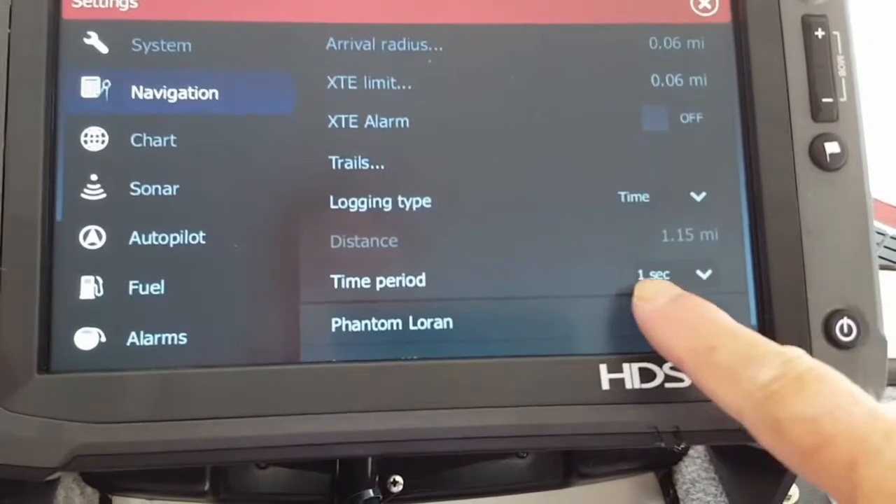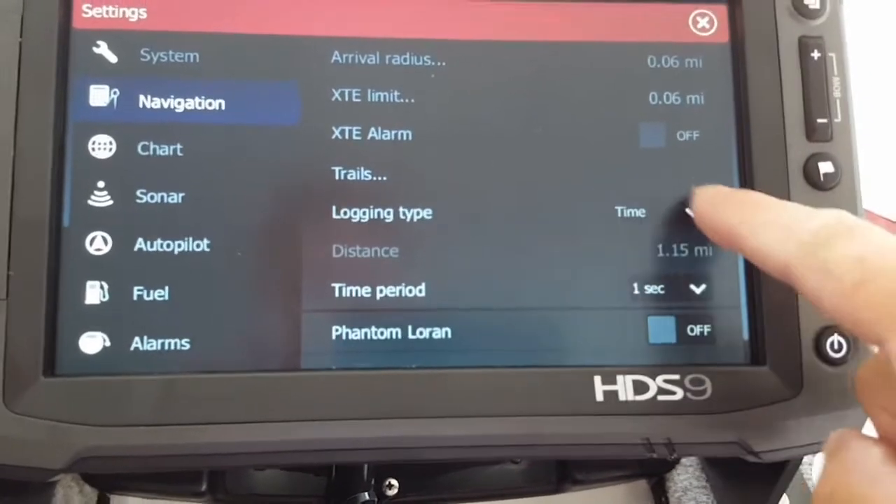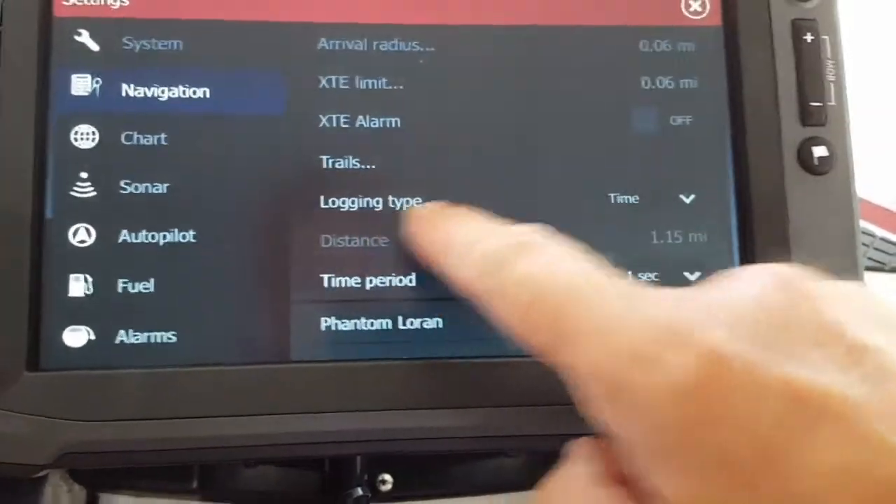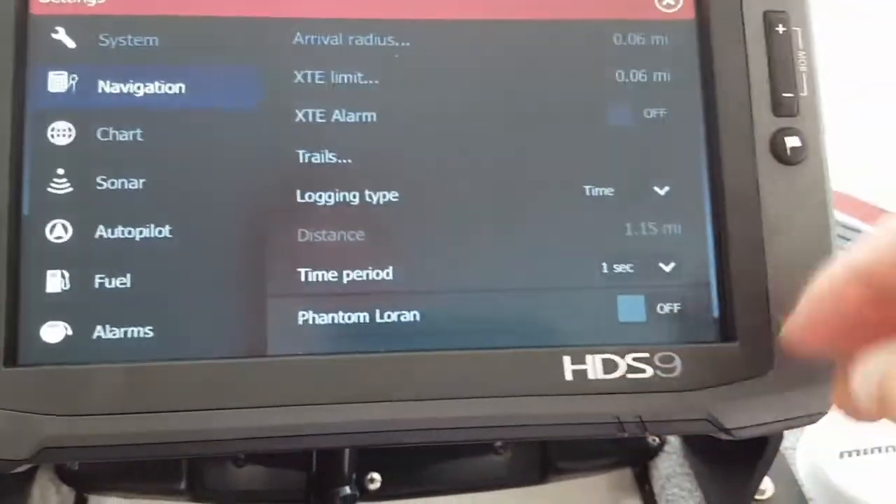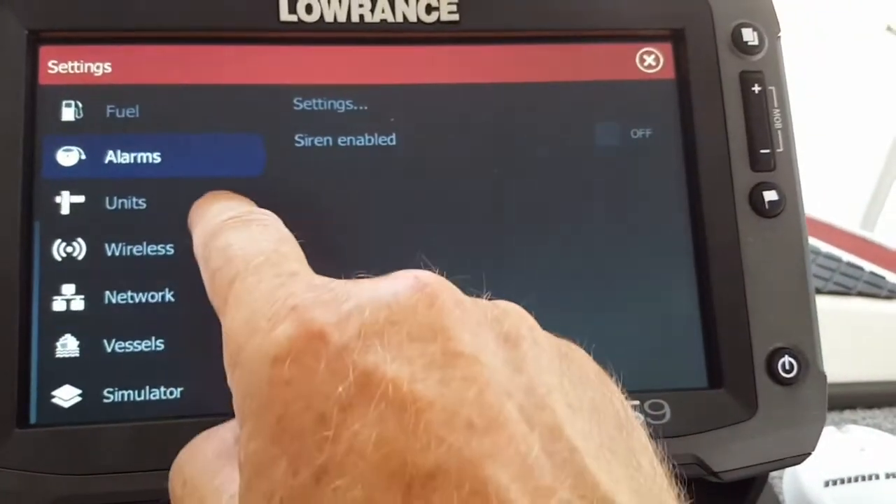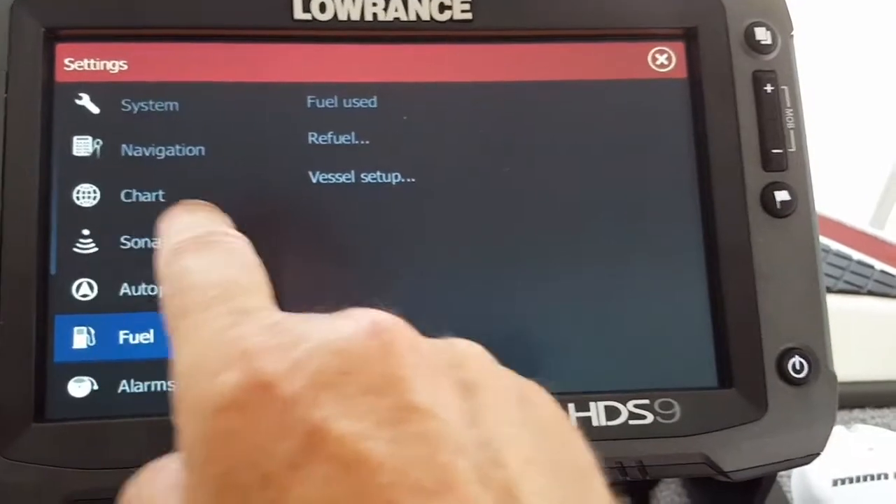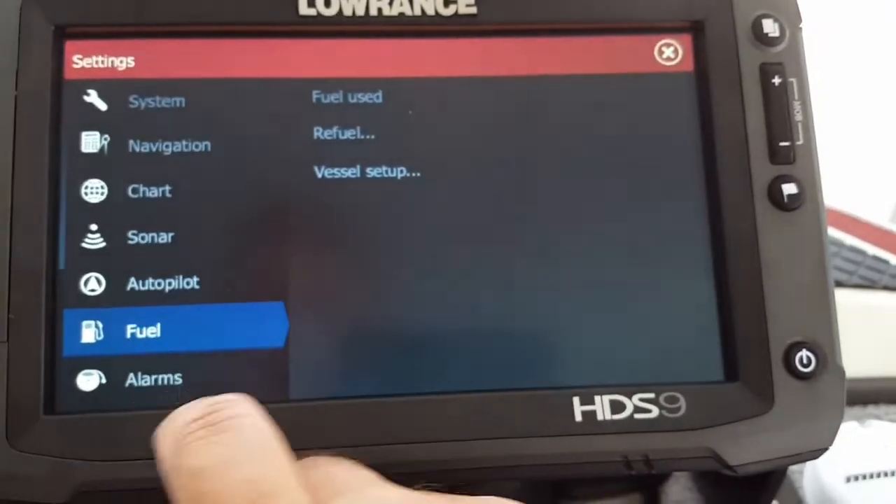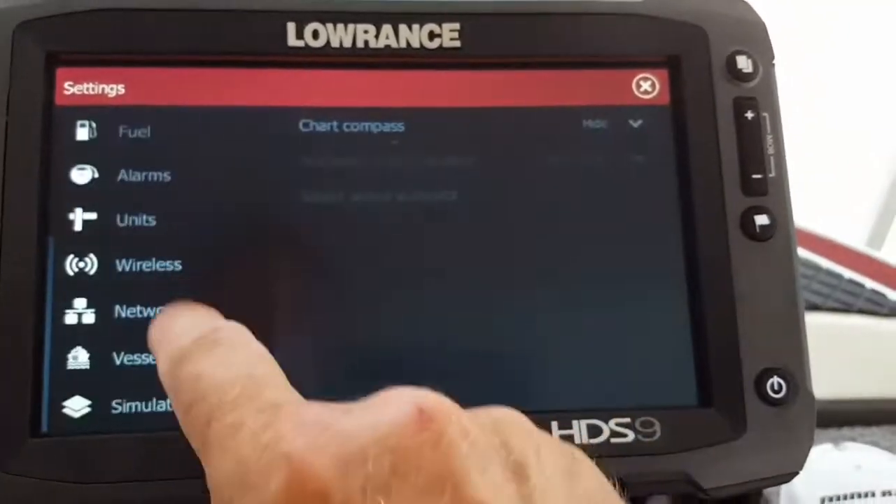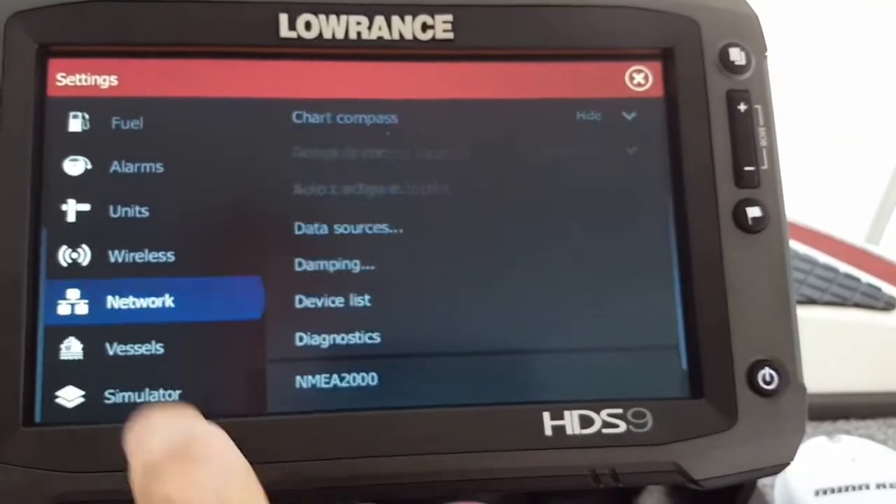You can see where I set it to 1 second, and then this in here is set to auto, distance, and auto, and I got it set on time for logging type. The rest of these settings I don't bother with. I don't need them. And we can come on down here now. Now we got system, chart, and sonar. They're all set. So you're pretty much good now for that. So now let's go on down here and we'll go to network.